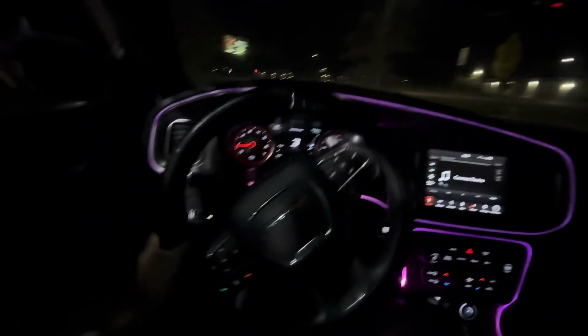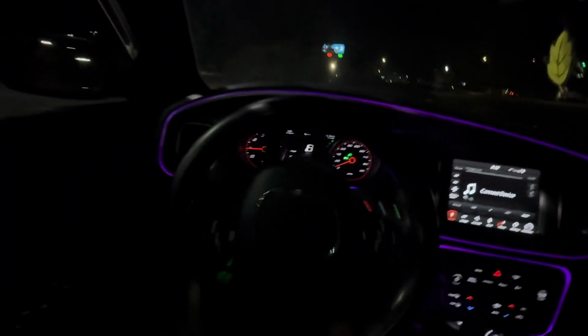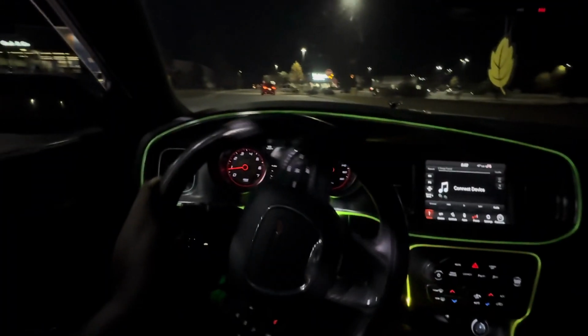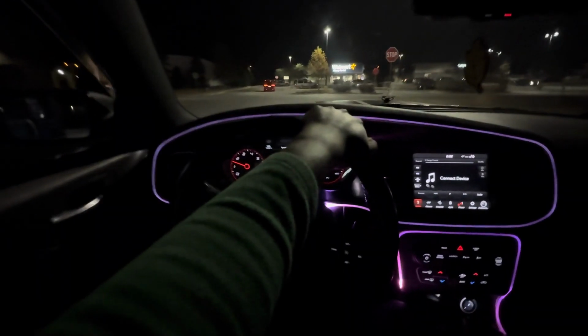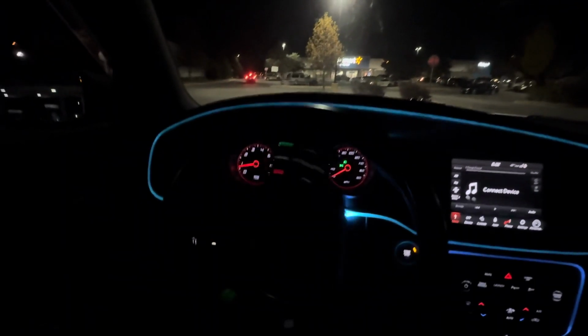But yeah, man, we finna get a little late night POV action, you know what I'm saying? I do not have the pops on, the flames on, so y'all would not be hearing no flame. But y'all will be hearing the downshift, this exhaust. Y'all forgot what Olivia really sounds like. Loudest Scat in the state, loudest Scat in the city, you know what I'm saying?